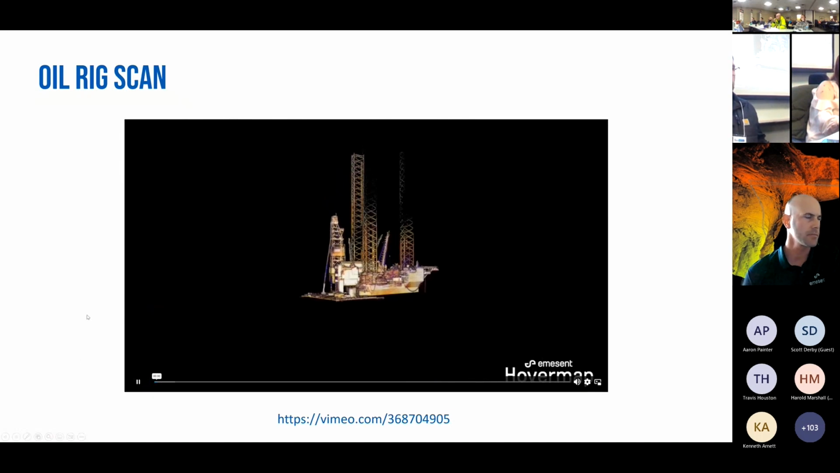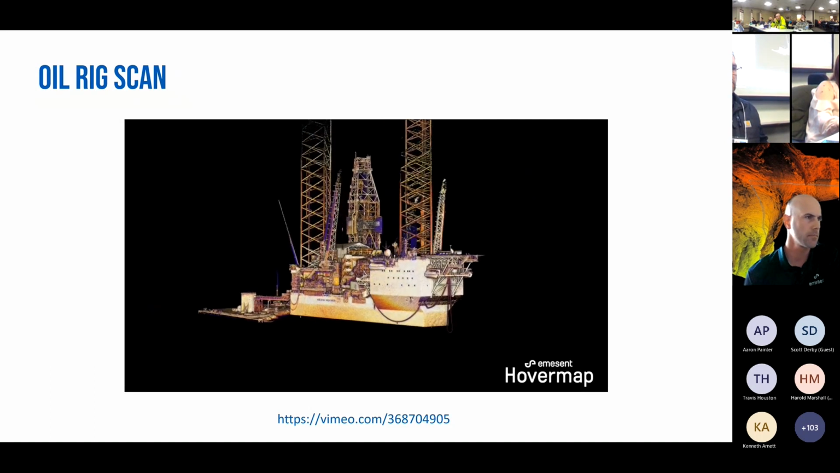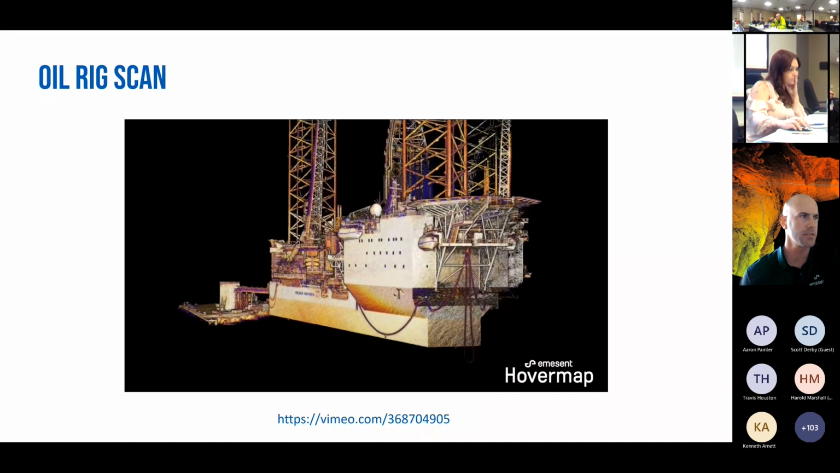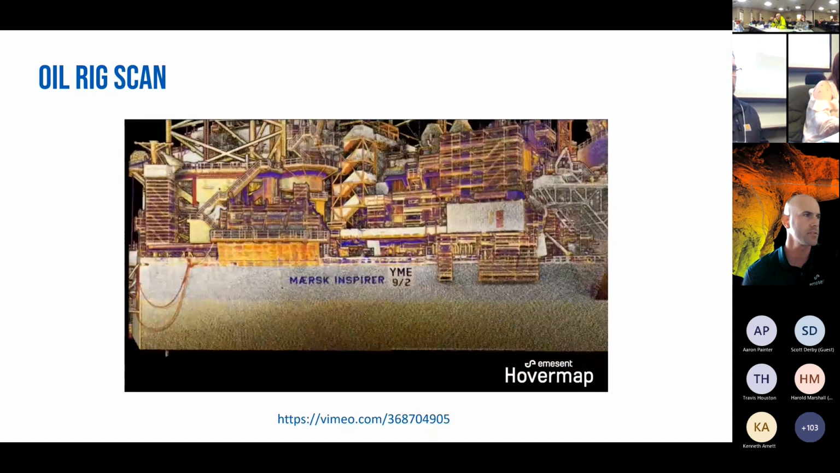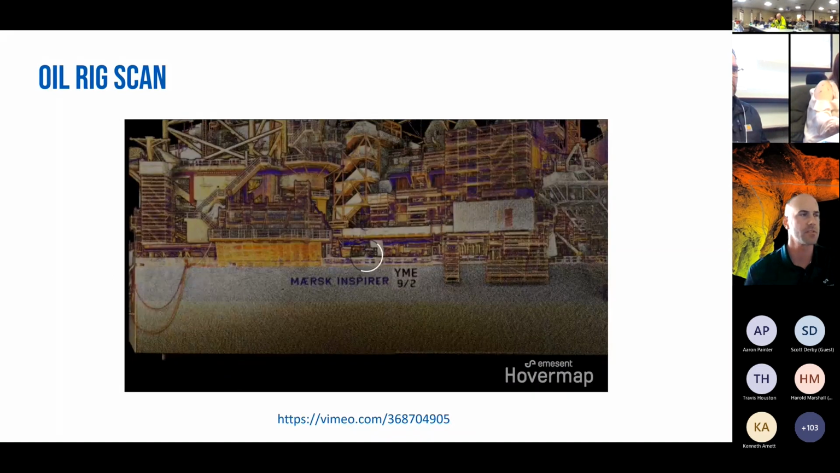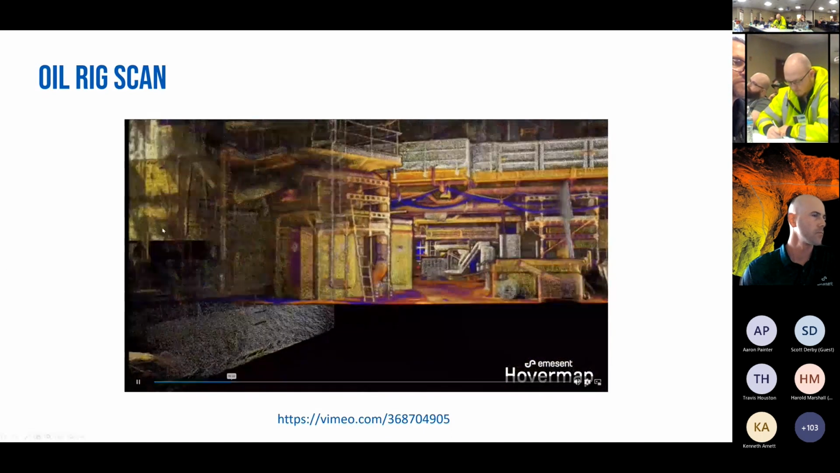So this is a fly-through on an oil rig scan. Based on the intensity readings that we're getting from the sensor, that's where we're seeing the color from this standpoint. In terms of accuracies, we can expect to see anywhere from 10 to 12 millimeters. We do have a way to tighten that up using ground control points. So the Hovermap itself has reference to snap to a grid.